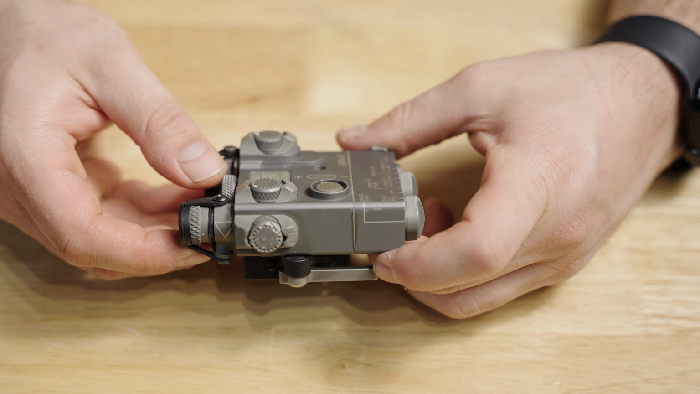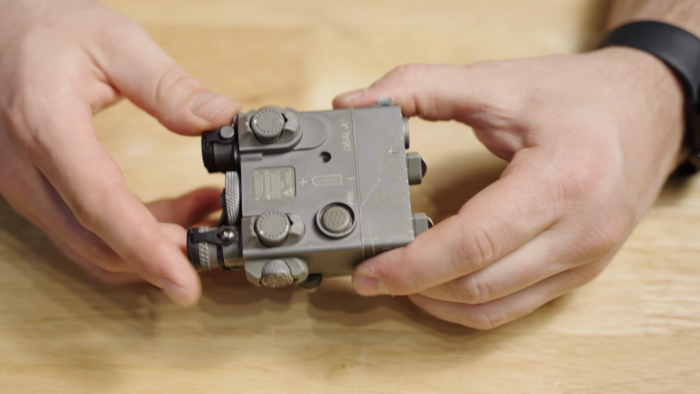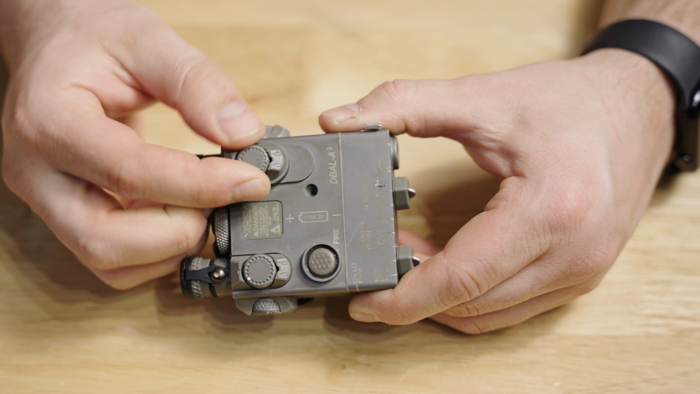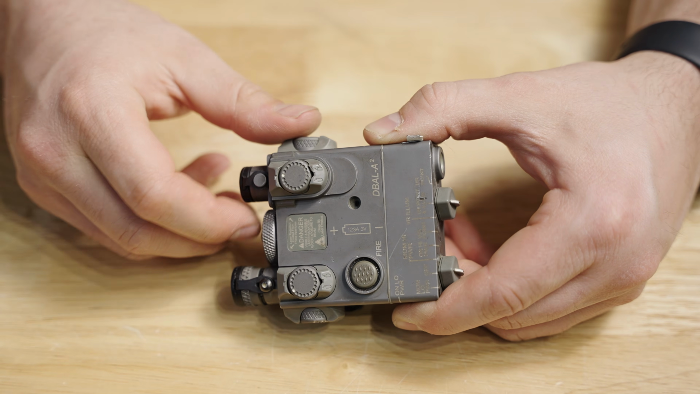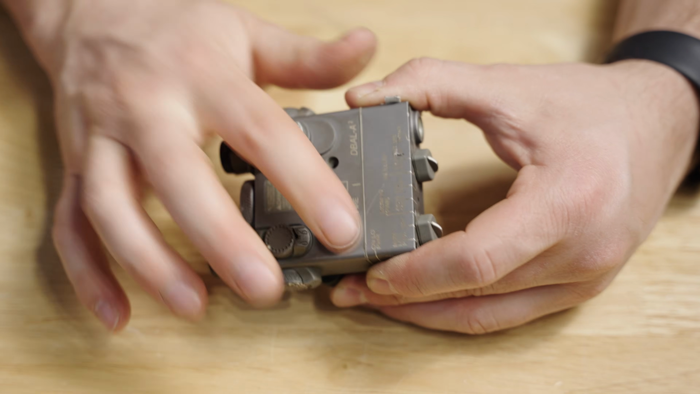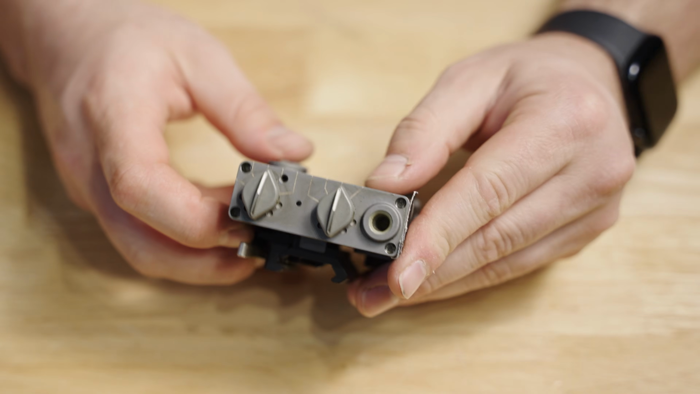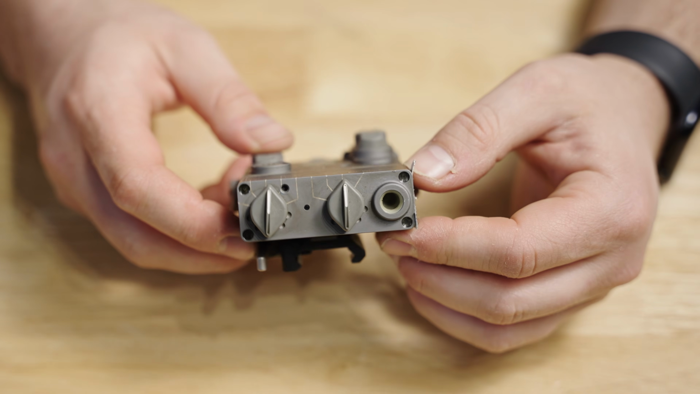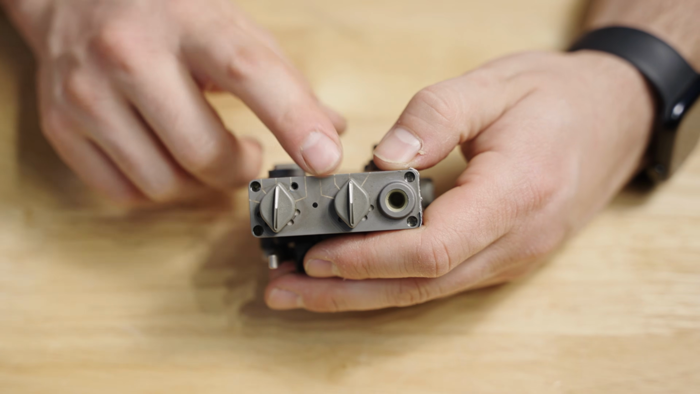Now, very similar to the DBAL A3 is going to be the DBAL A2. You'll notice that it actually has different style turrets. So these are the kind of the older generation DBAL style turrets, and they are pretty tactile. They click. You have your actuation button on top, similar to the A3. You only have a single port in the back. You don't have that remote, or you do not have that vis override, but you do have two separate switches.